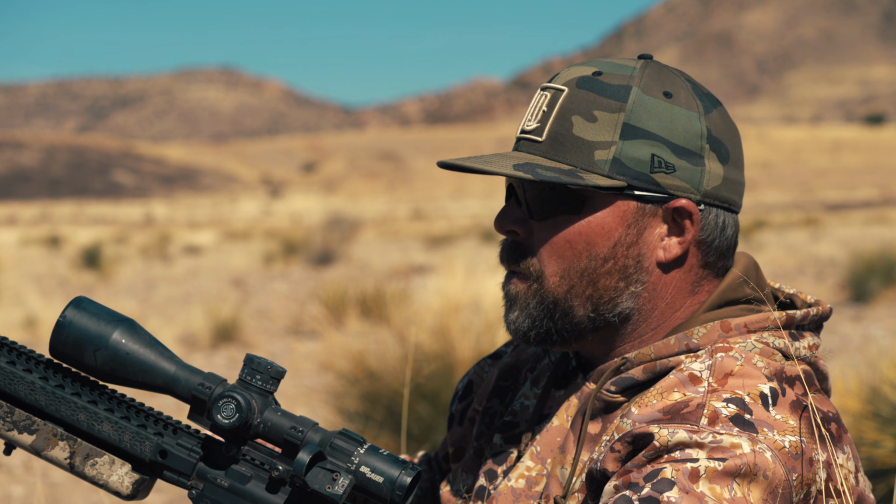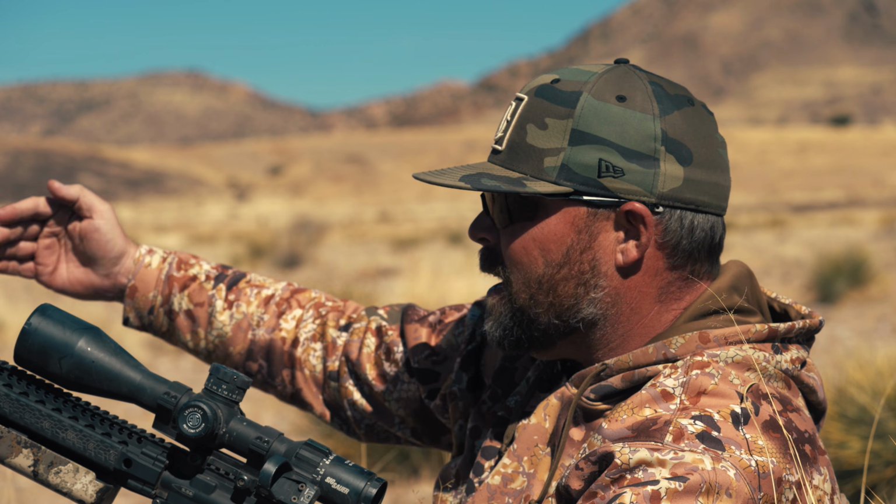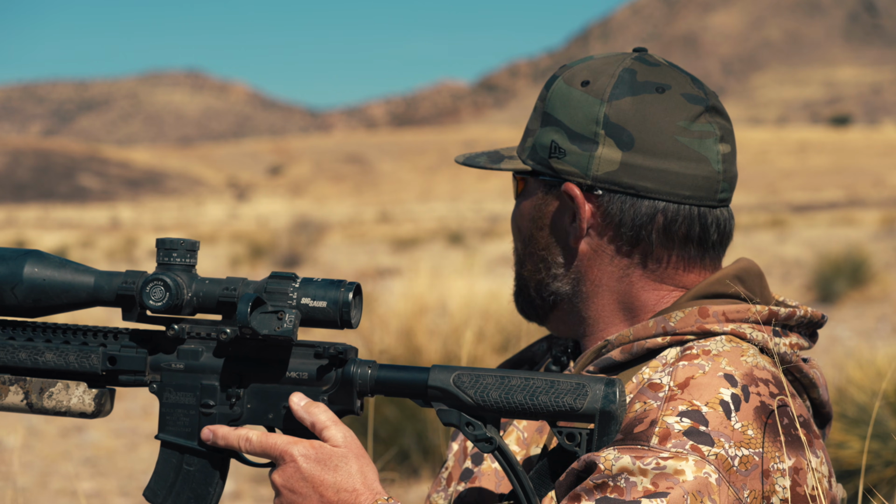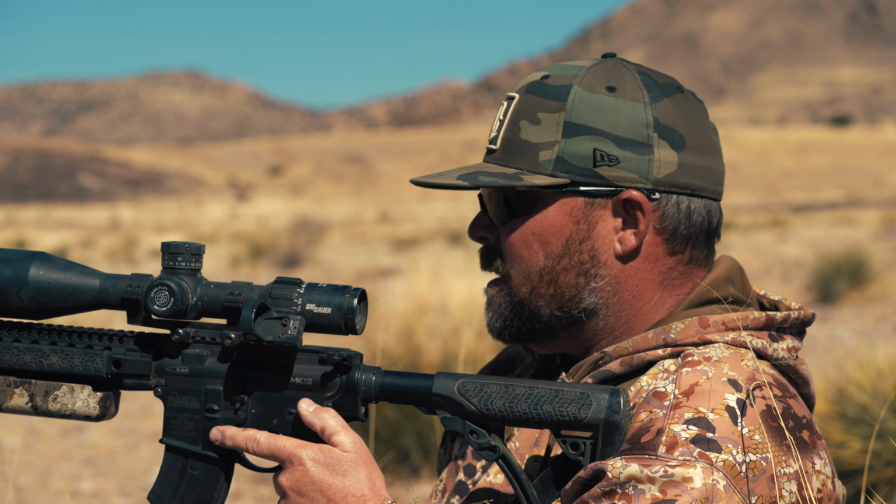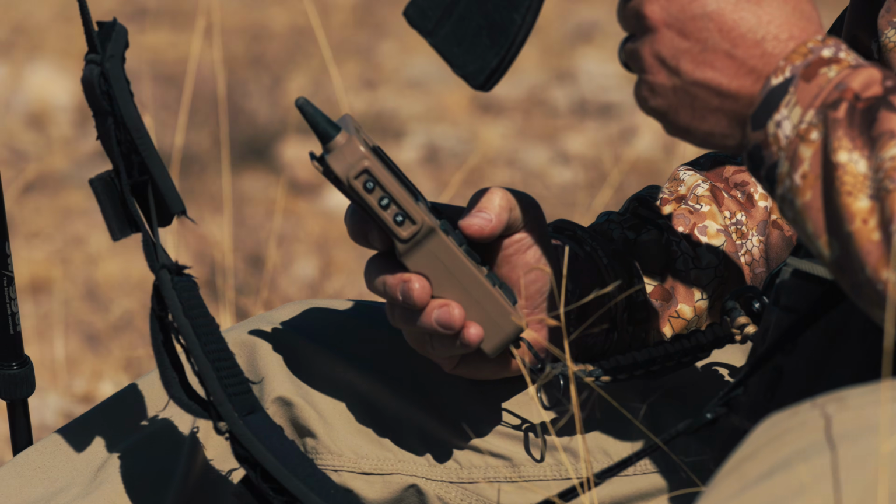I mean, that coyote ran through our wind. He came from way behind. I figured he was gonna wind us here, but he just kept coming around. He may have winded us. Maybe that's why he didn't quite stop, but we were a little patient. Creighton and I double tapped him. I just switched to Schoolyard Brawl. I've been running TNT for about 3 minutes, and then probably 30 seconds into Schoolyard Brawl. So I've only been here about 4 minutes. We're gonna keep calling.